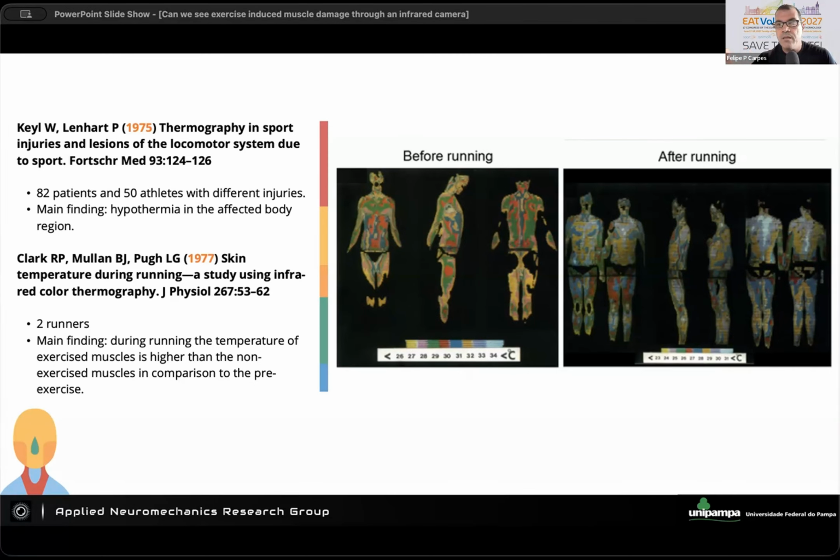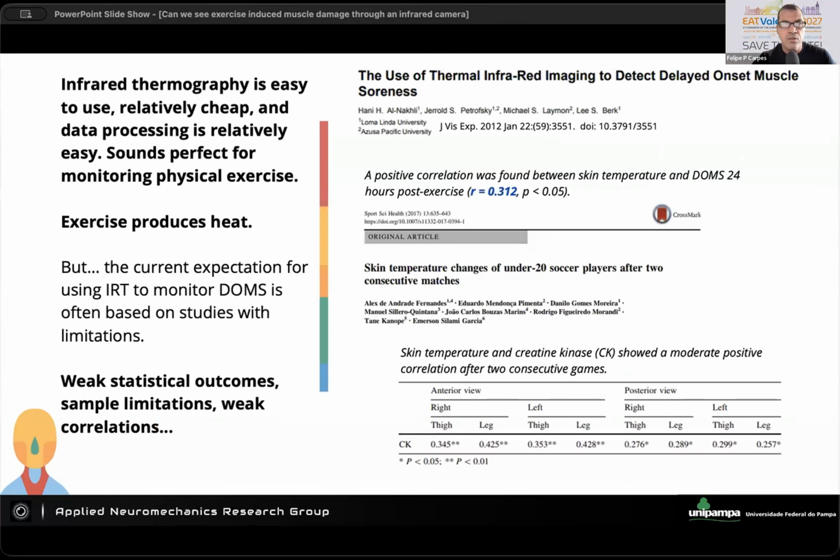And this is also because the technology has evolved so quickly in the past years, compared to 50 or 60 years ago. And to date, we have a couple of studies published in the literature. And of course, we understand that infrared thermography is easy to use. It's relatively cheap. Of course, the camera can be expensive, but once you have the camera, you don't need many supplies for performing the measurement.